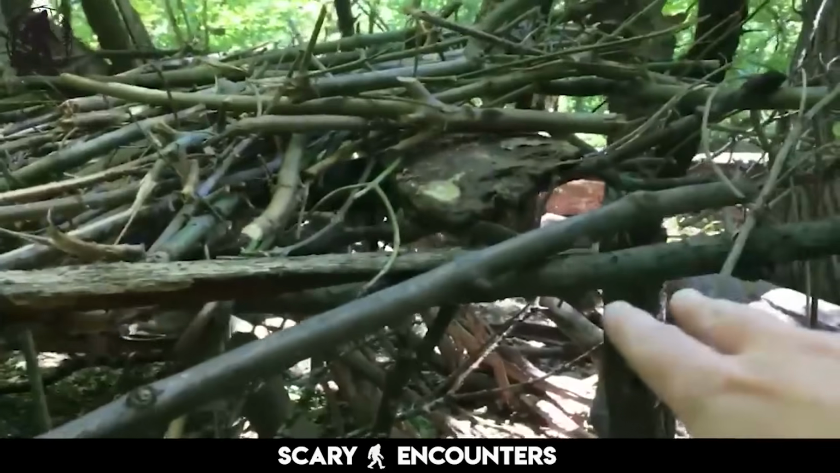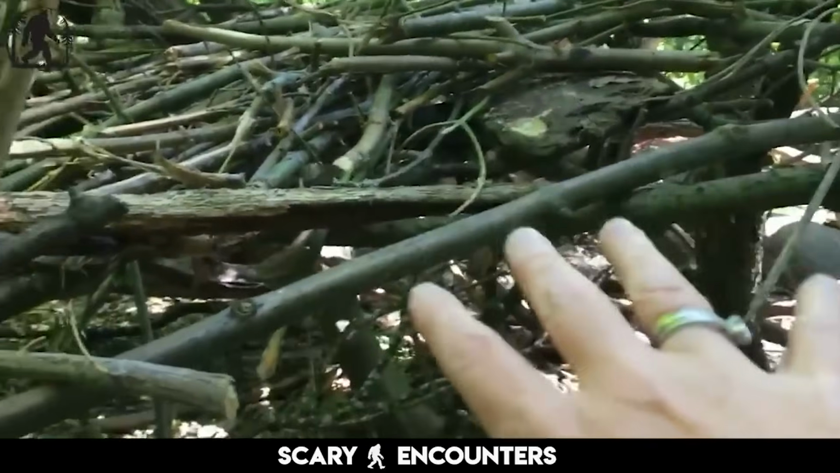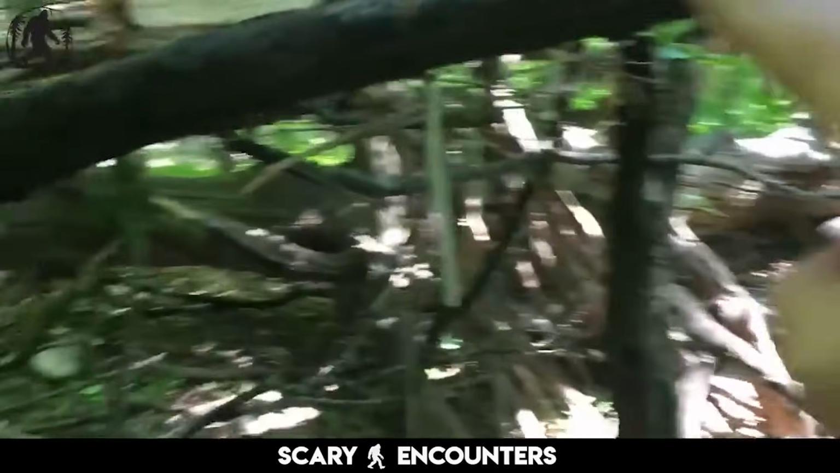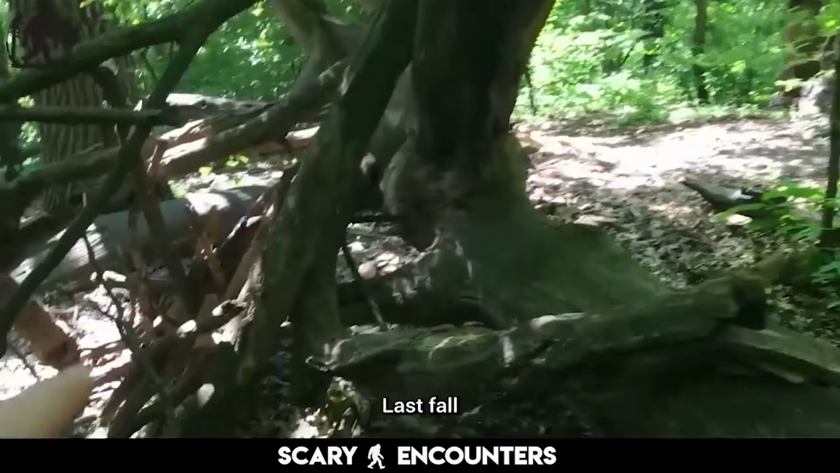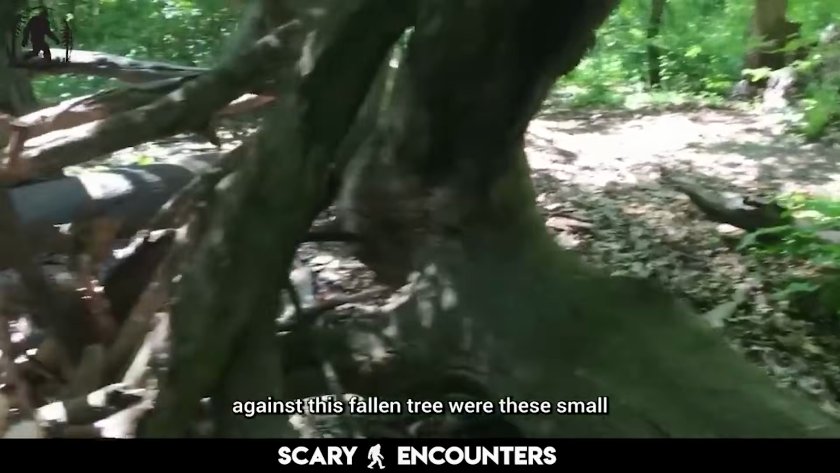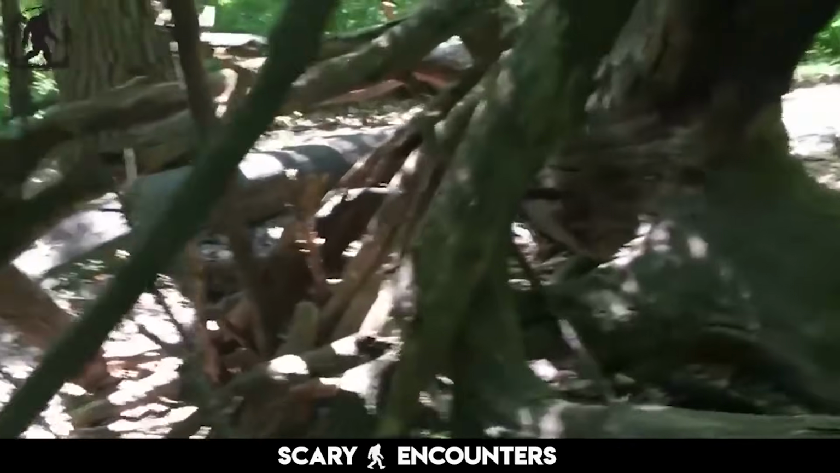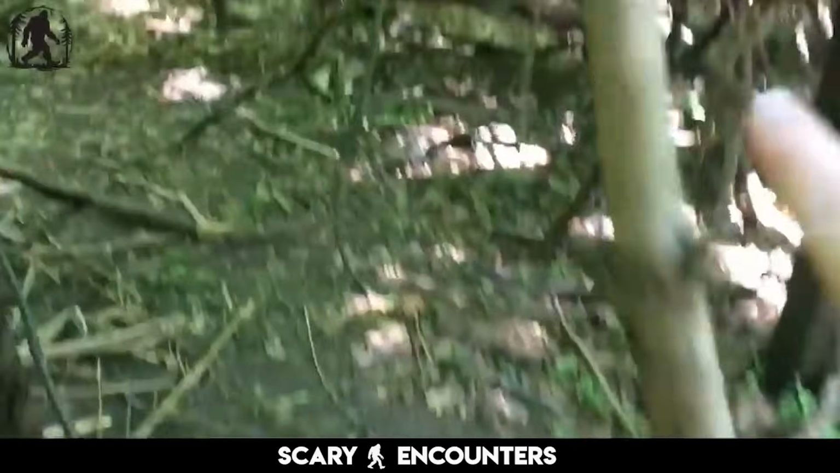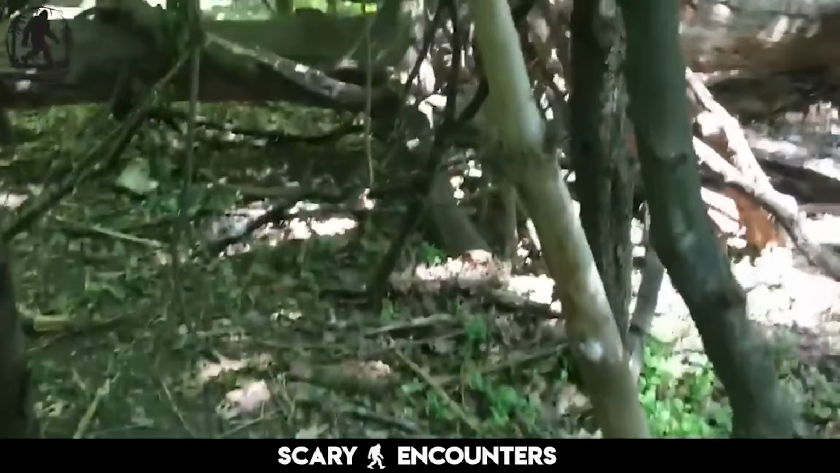Some believe they are the work of forest beings. Others see them as mimicry of human shelters. But the patterns are undeniable. Last fall, against this fallen tree were these small branches stood. These formations follow a unique style that continues to evolve.